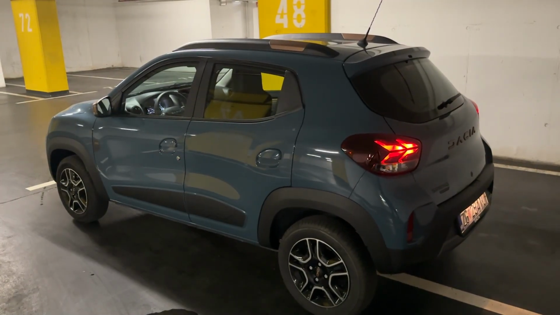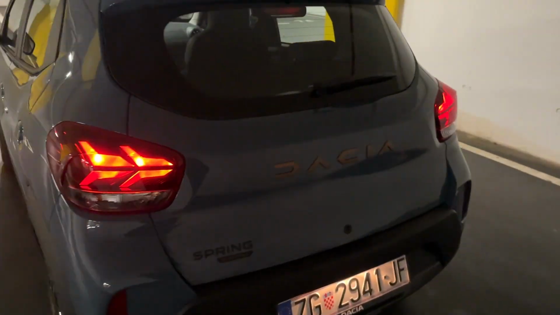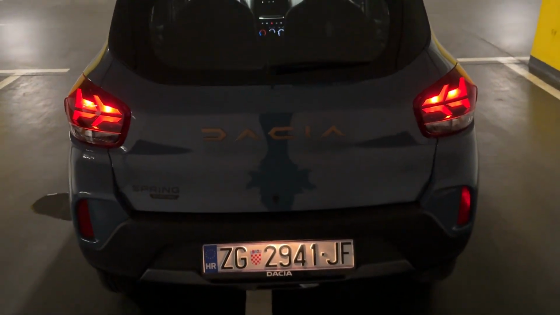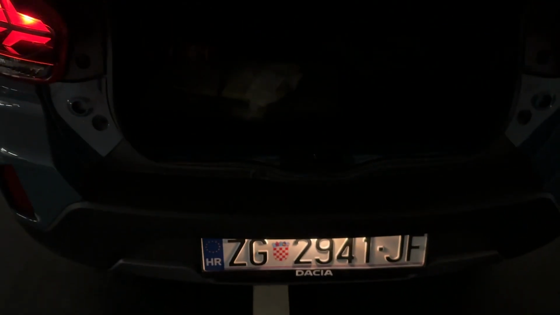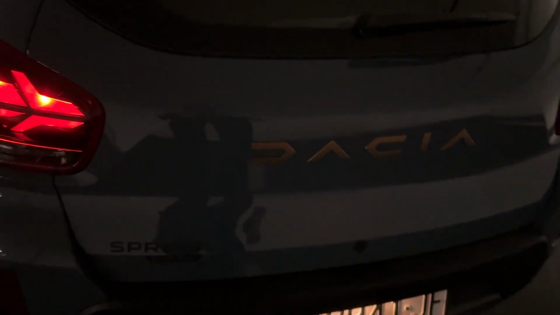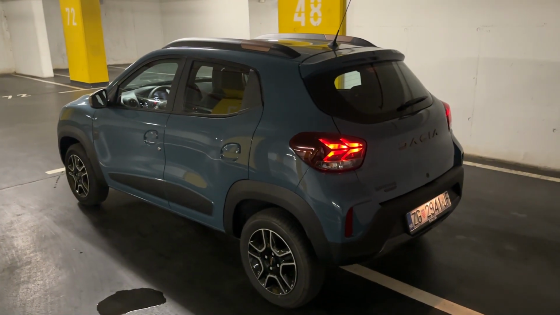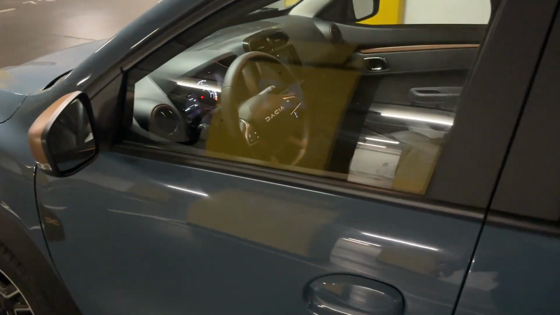3 meters 73.4 centimeters, that is the length of the car. From the rear you have the Cooper brown Dacia lettering and the Y shape of the lighting signature. If we press this, you open the trunk, and there's also the spare tire. More details about the car itself during the day can be found in my full review, but now it's time that we go on a night point of view drive.